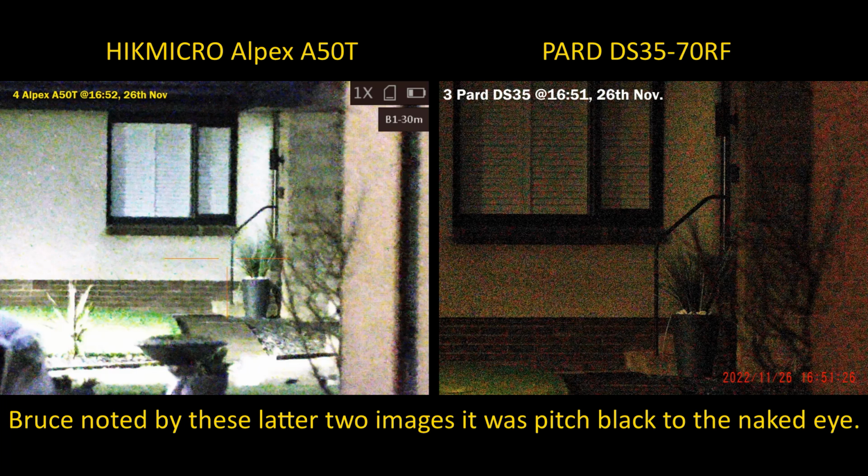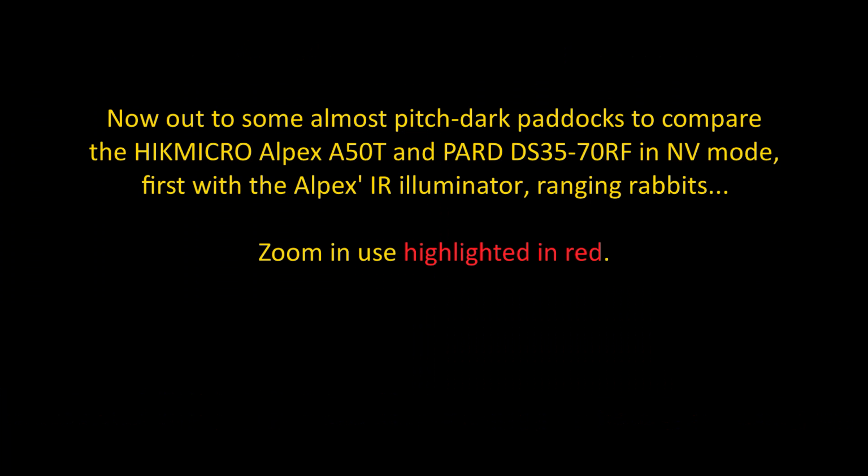And of course, once it gets completely pitch black, both scopes have to go into night vision mode and you need to use the IR illuminators. We met up a couple of hours later on one of my permissions overlooking some almost pitch dark paddocks and some rabbits, with the Pard DS35-70RF on the right and the HIKMICRO Alpex A50T on the left.